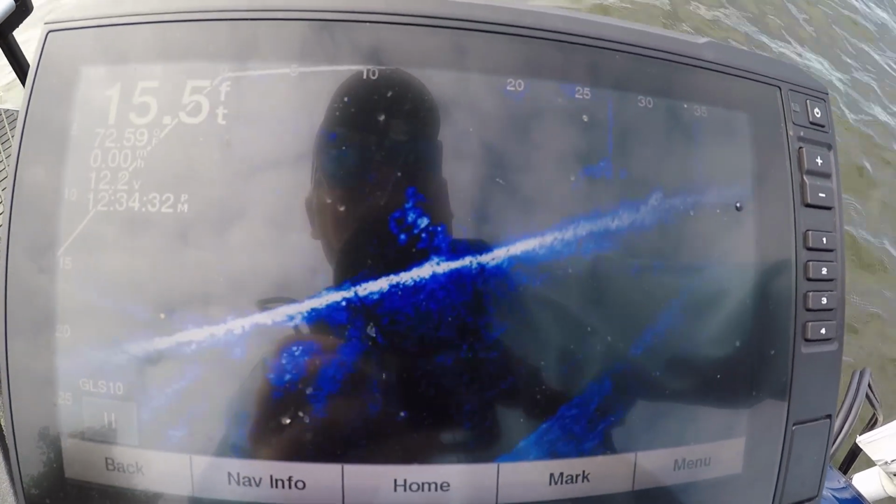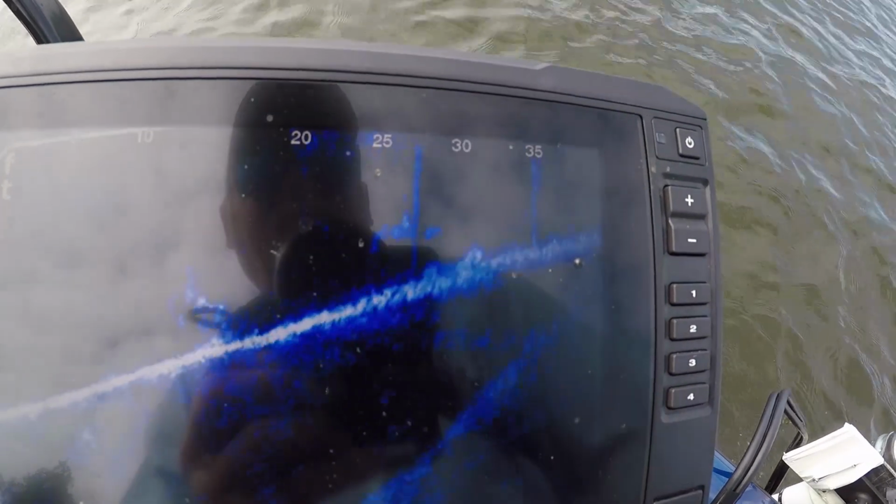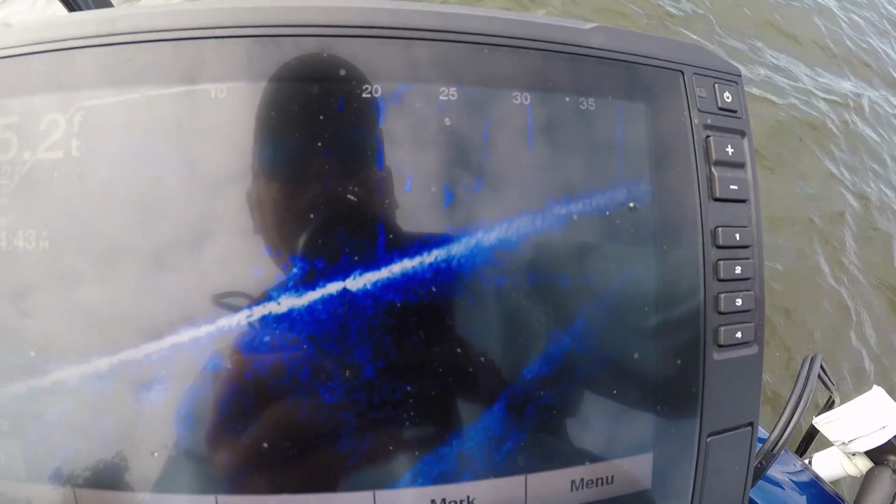But these are crappie right there. You can see them right there. And if you watch it, as I'm sitting there watching, I can see them moving. Like you see this fish right here behind the post. You see his whole body. You can almost see his tail. All right, and that's what I'm doing. I'm finding fish like that, then trying to get them to bite.